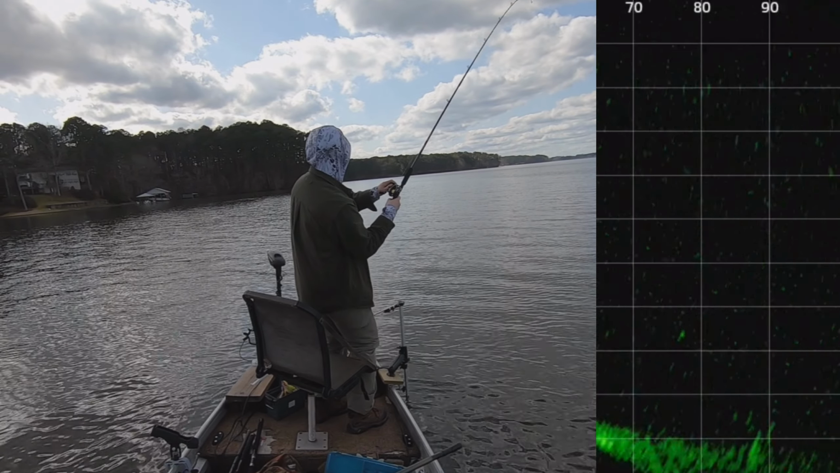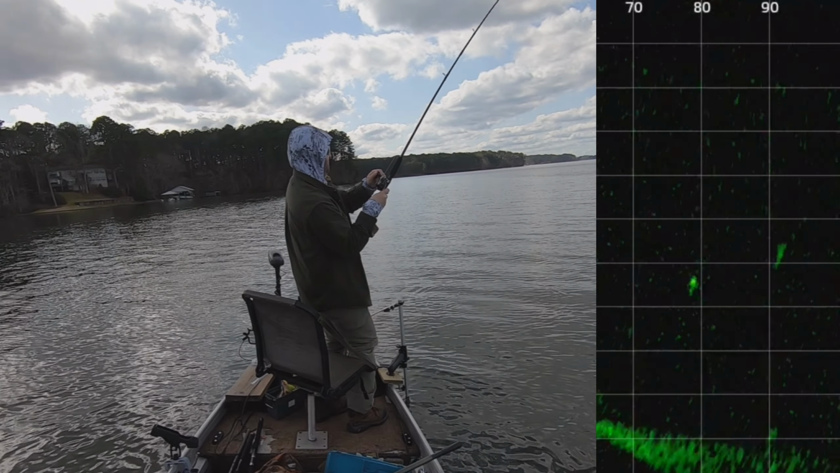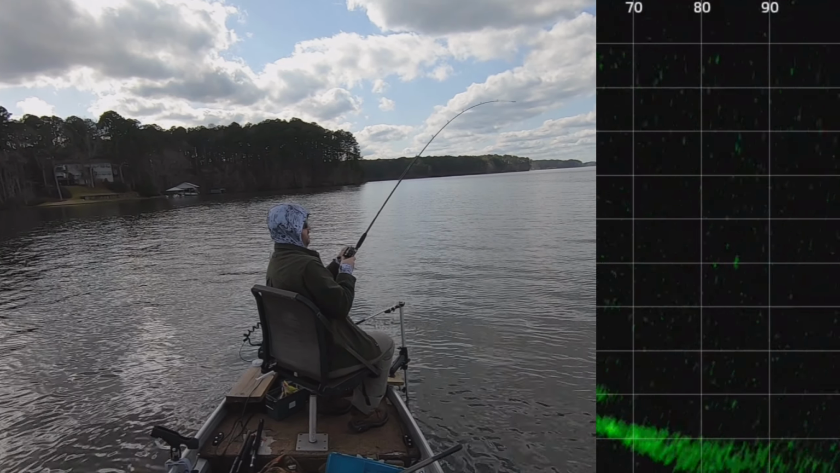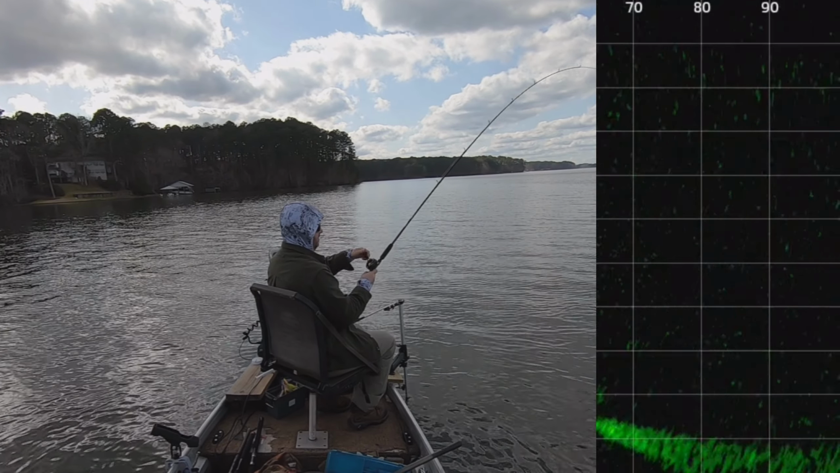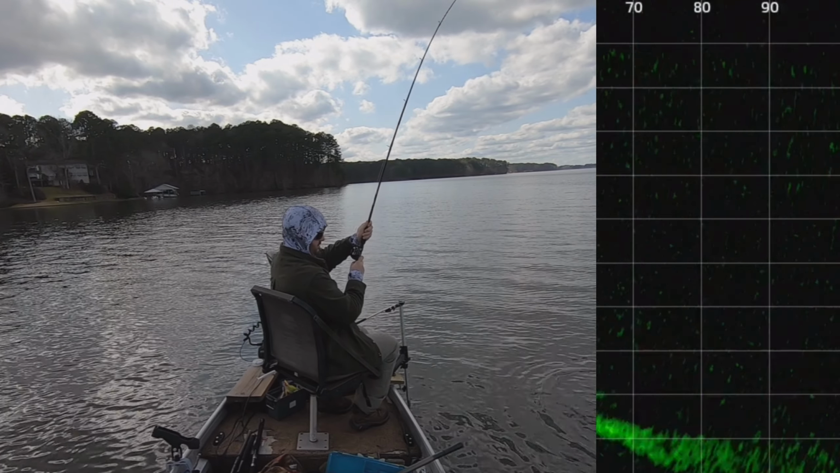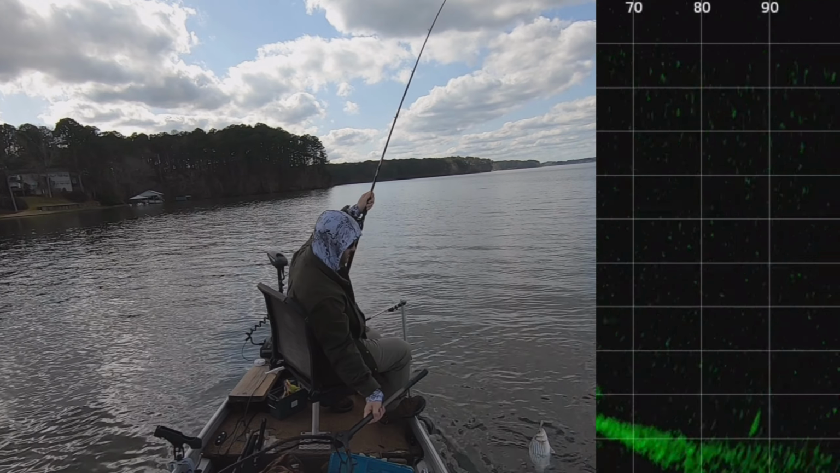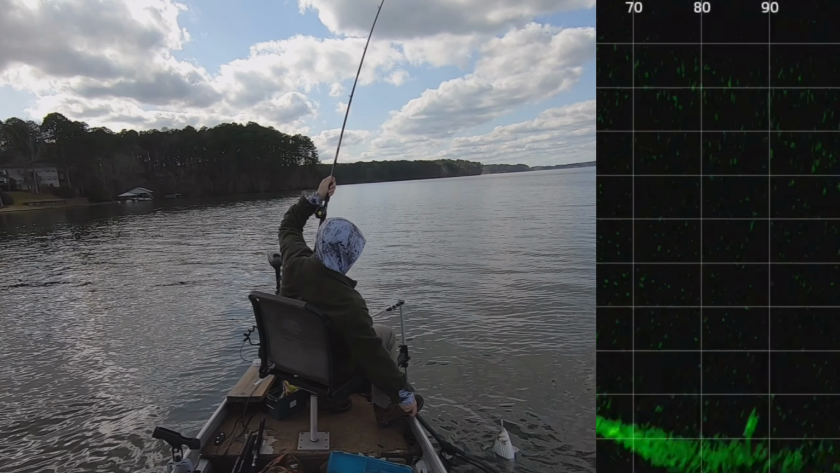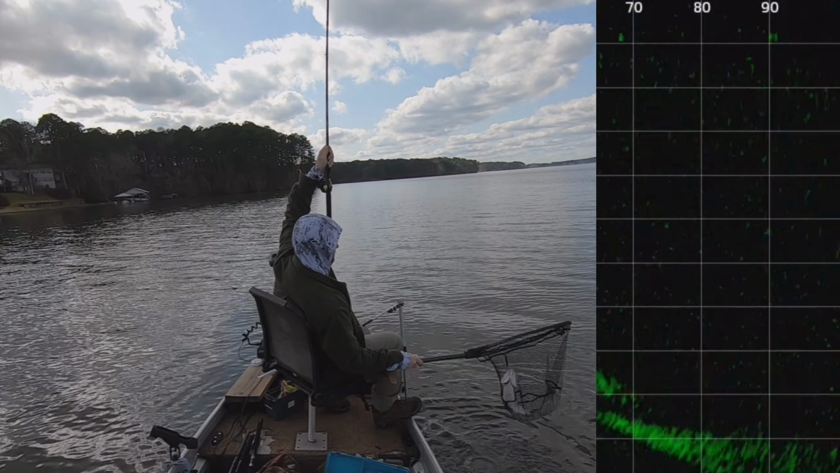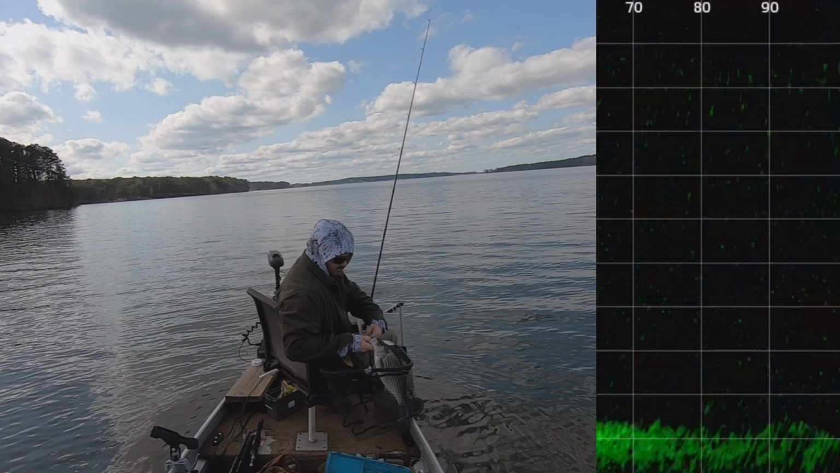Probably mostly from that 8-pounder that he didn't want to come in. I probably should have used heavier line. Today I was using, I think, 15-pound test line, and I had the drag set right around 6 pounds. So the line was a little light for this. I just didn't want to reel up another spool, but next time I come after these things, I'm gonna put some heavier line on.